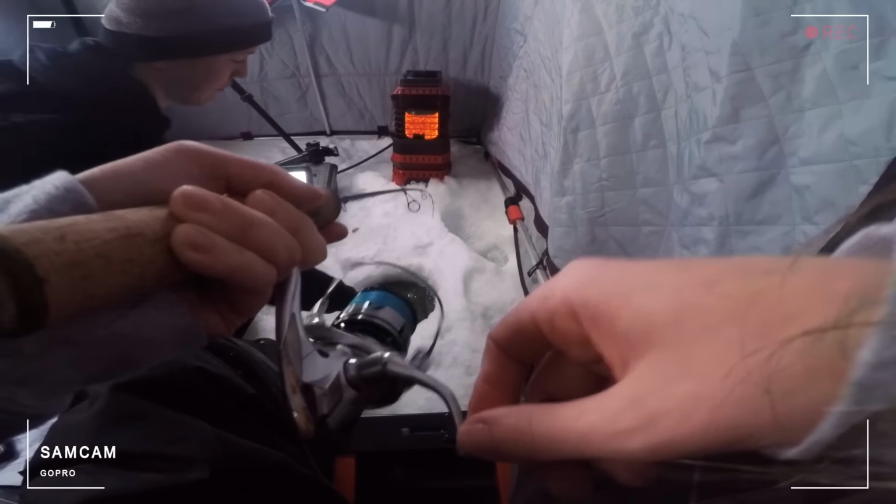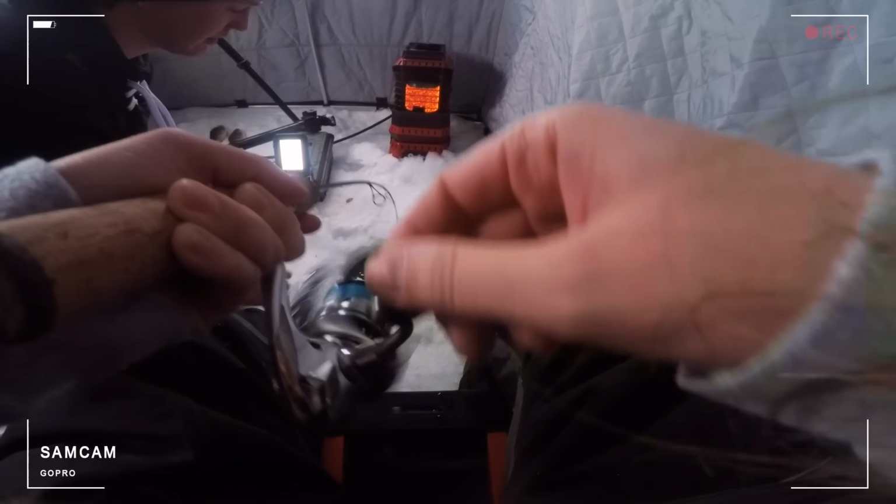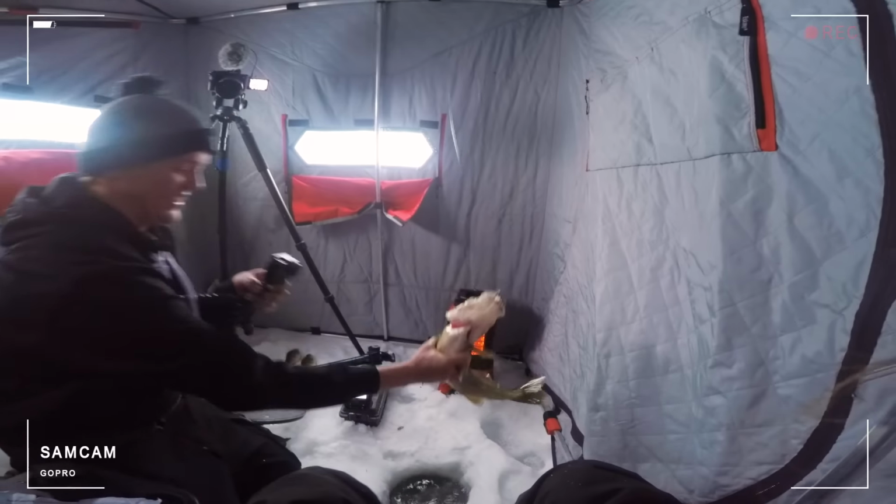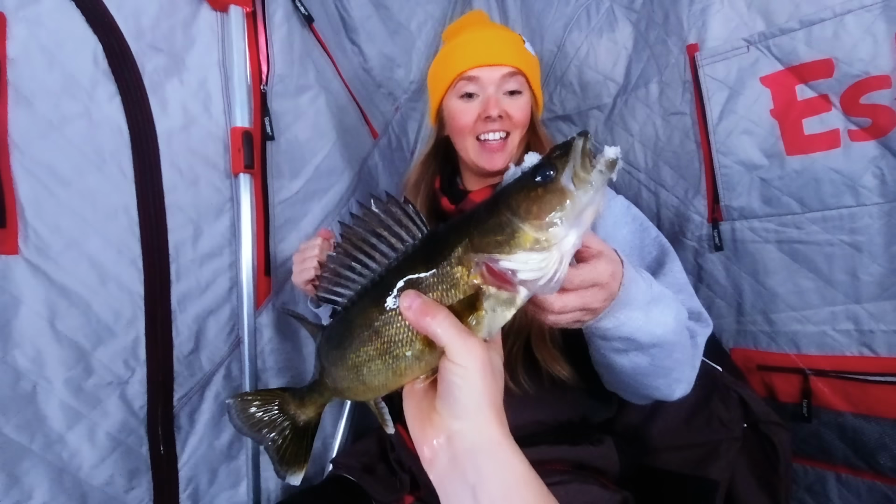Ooh. That's a decent sized fish. Yeah, just lift, don't reel anymore. Ooh, that's a nice walleye. Yes! Nice. Yes! Oh my goodness.